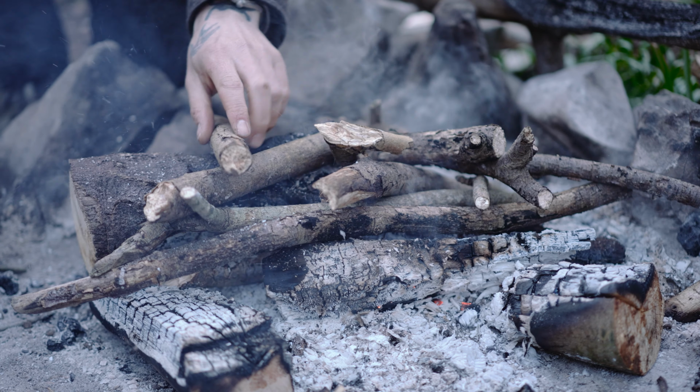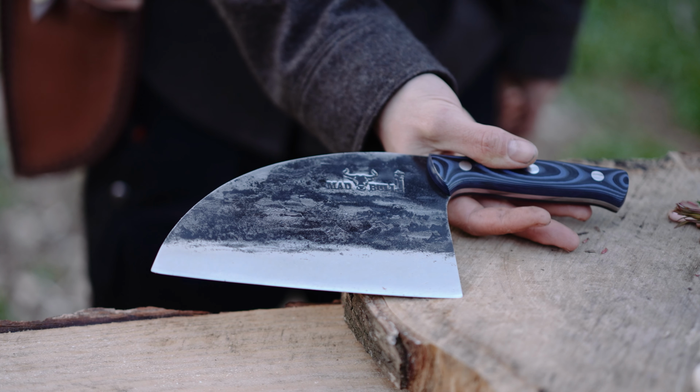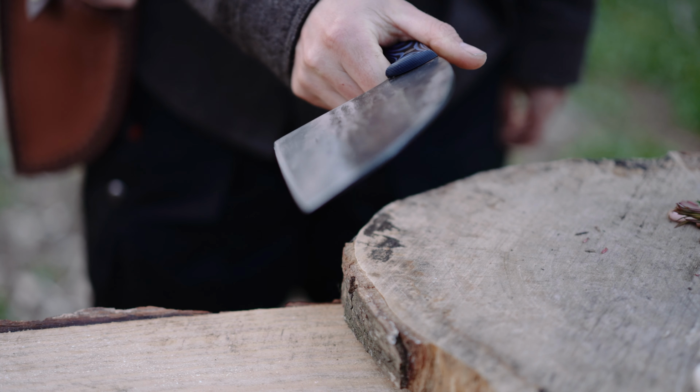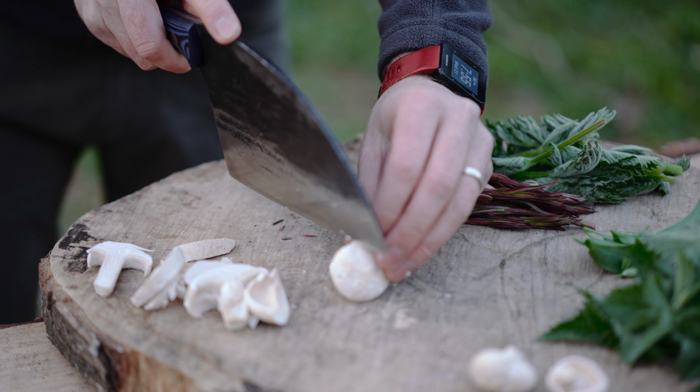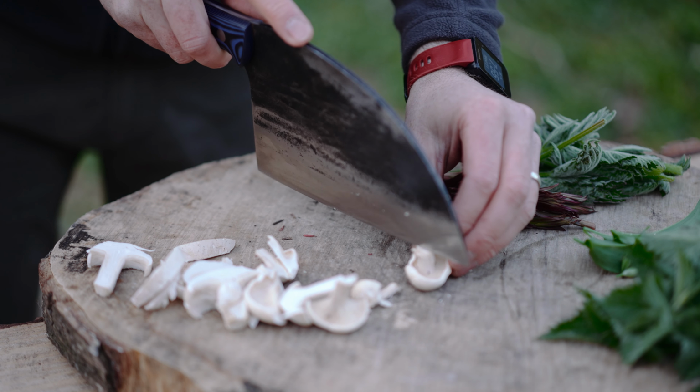Do you want to have a go at chopping? Just mind your fingers, it's very sharp. You can chop a mushroom if you like. If I like, I'm allowed to chop a mushroom.